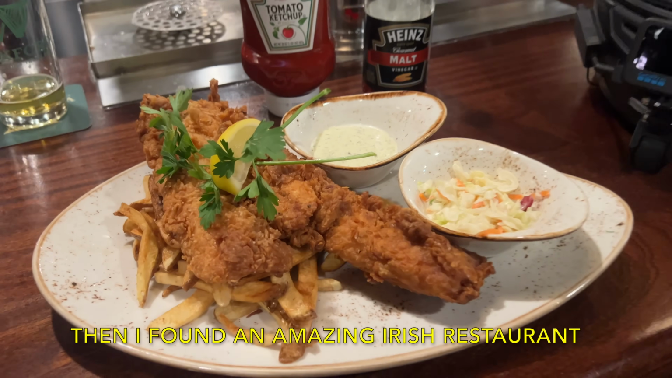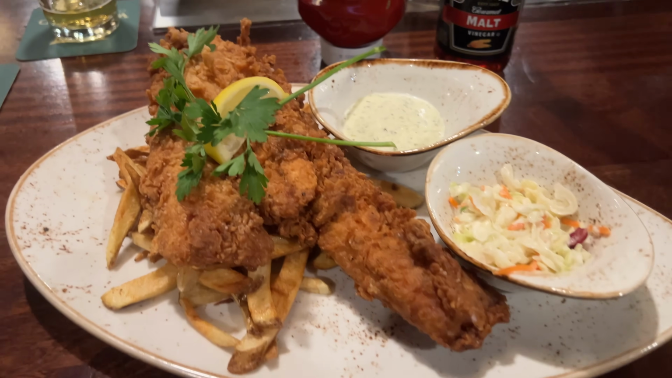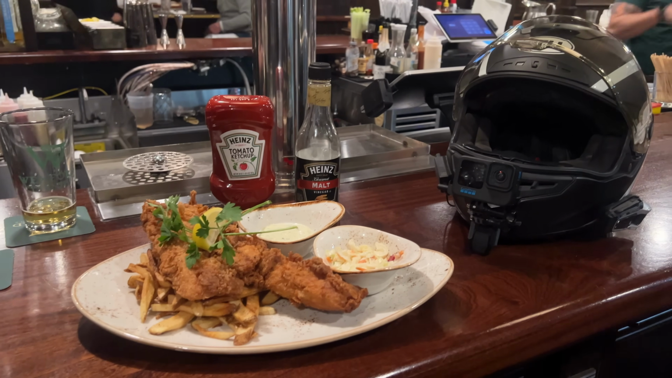This is the most insane fish and chips I think I've ever seen. It's like entire fillets of fish. Don't even cut it, just bread it and fry it. Looks so bomb. Let's go.